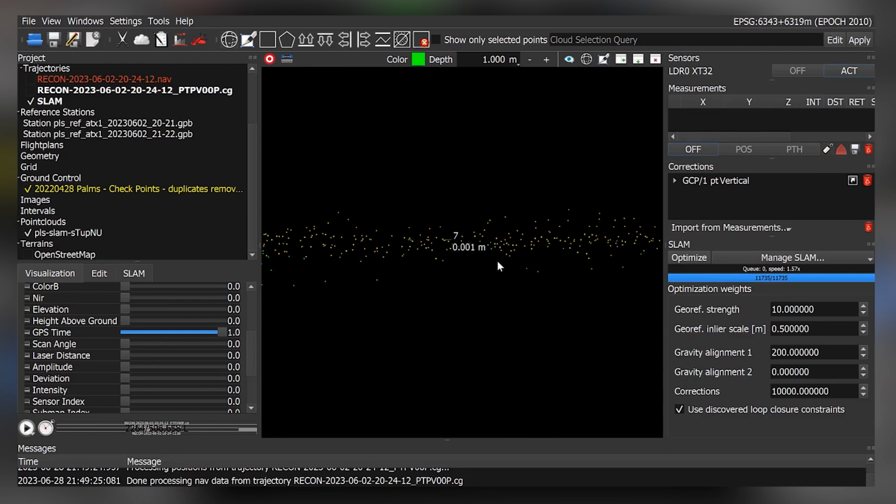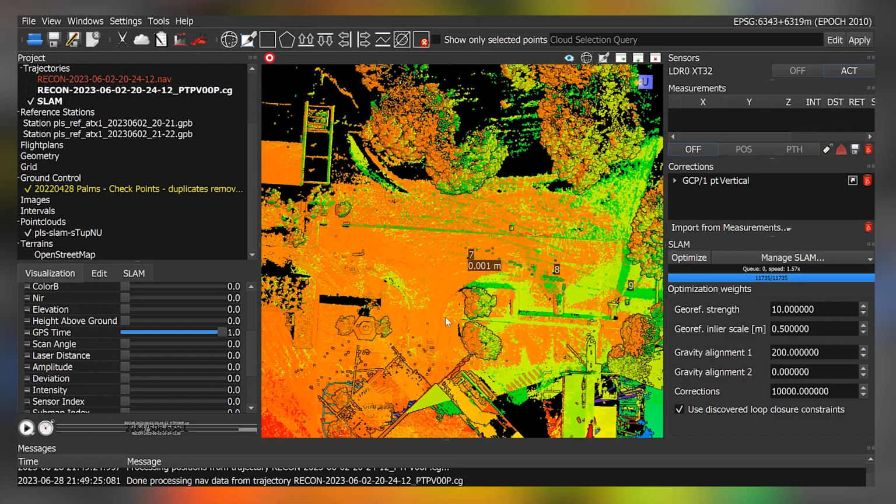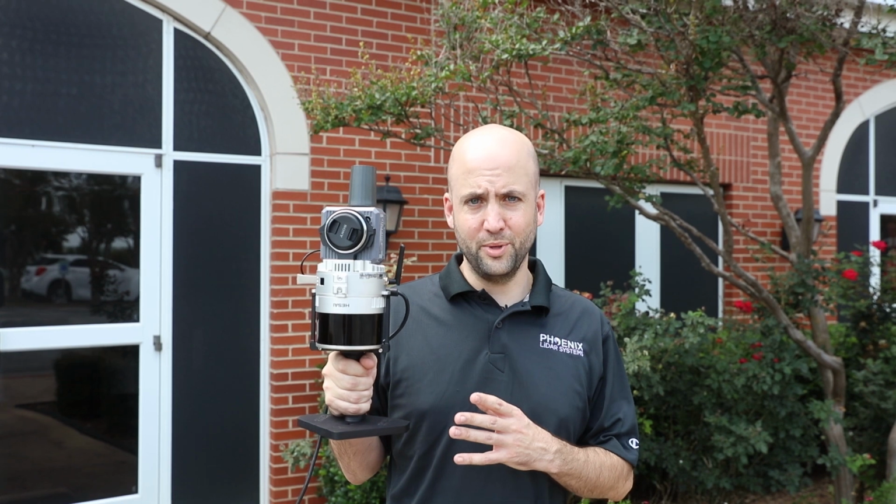And once that's done, this is just another point cloud that can be processed like any other aerial or mobile cloud. Thanks for watching. I hope you learned a little bit about hybrid SLAM and how it works.